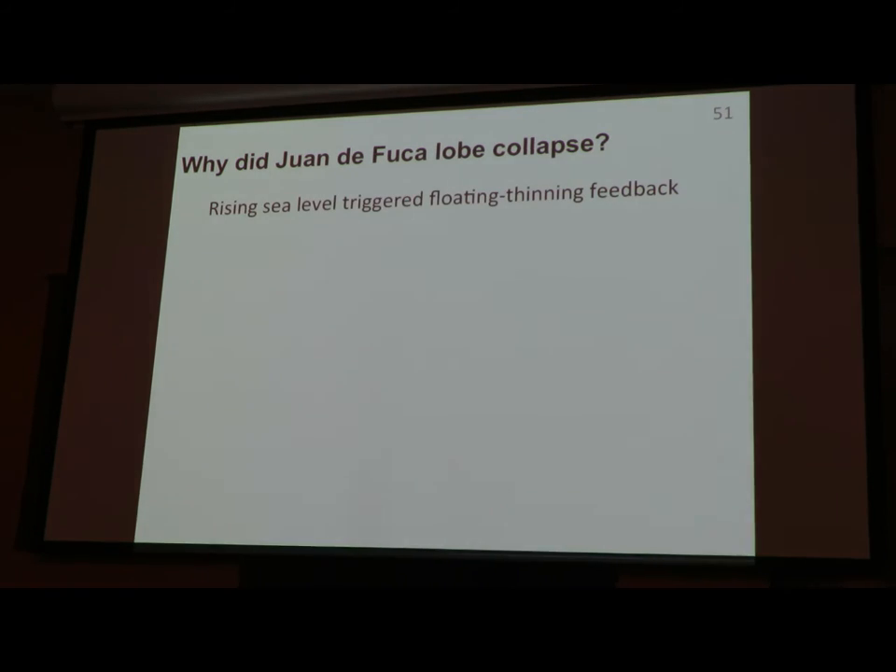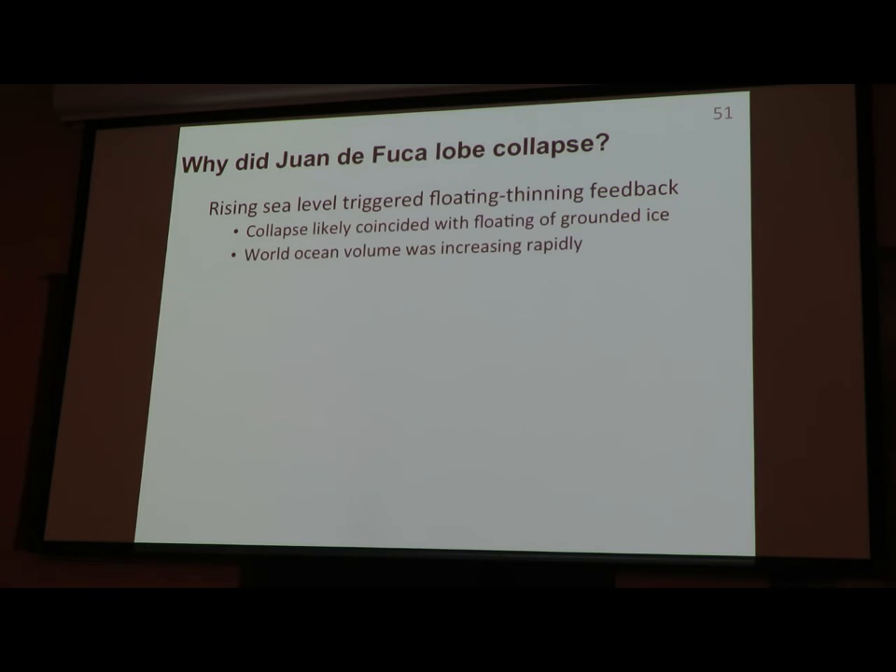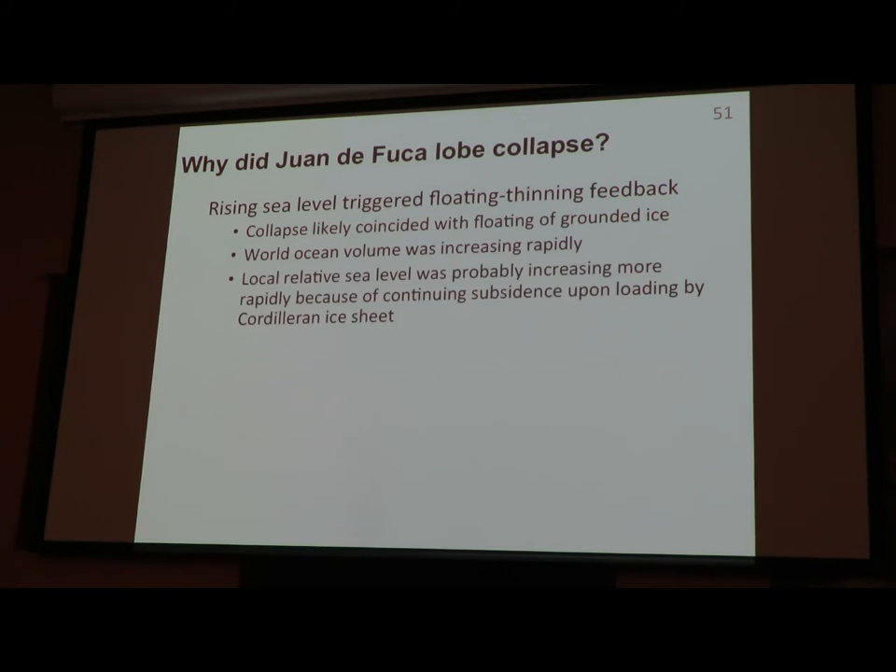And I think it's more likely that rising sea level triggered a floating feedback, a positive feedback cycle. The collapse likely coincided with the transition from grounded to floating. We see that in the geologic record. We know the world ocean volume was increasing at this time. We know we've been loading the crust with the growing ice sheet, causing things to sink. And so locally, relative sea level is rising as well by isostatic compensation.